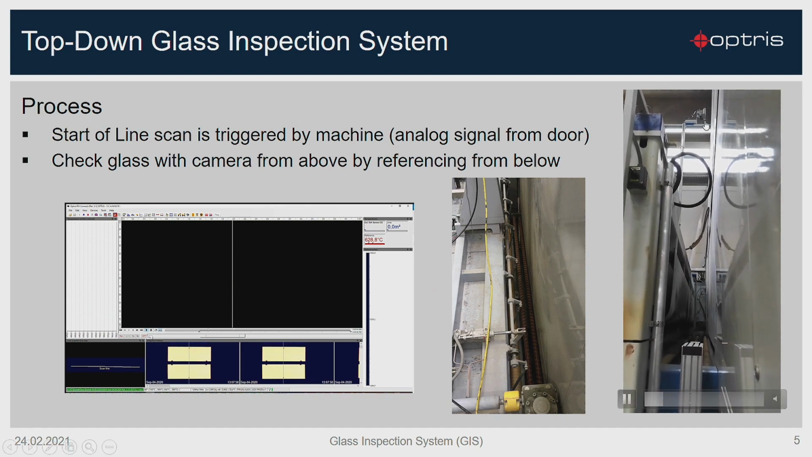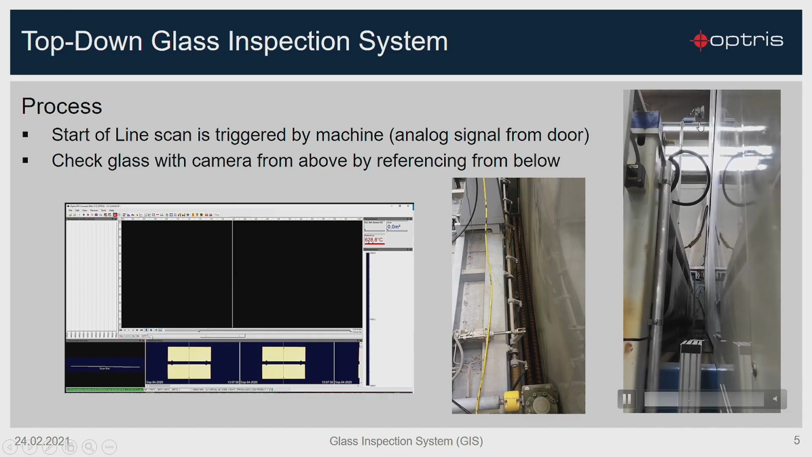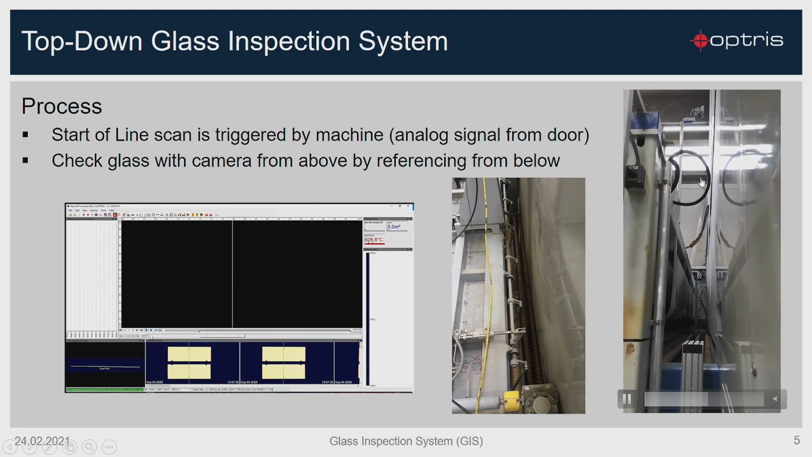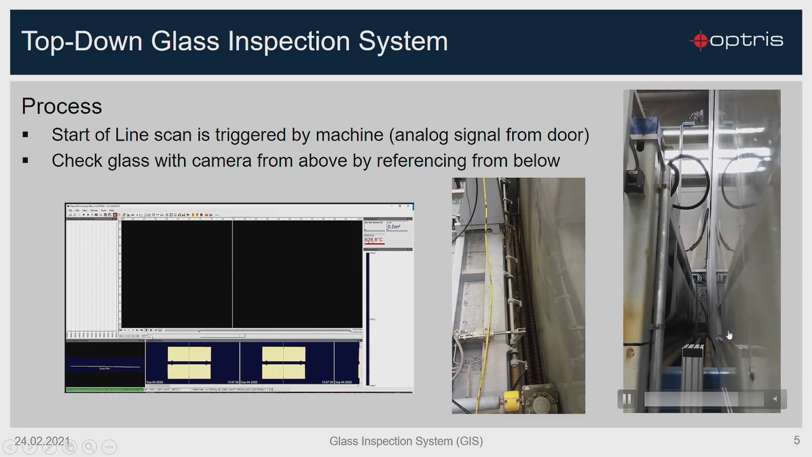Here you can see the installation of our camera on the right side of the image. You can see on the top the PI camera together with the shutter, and you can see here the small gap. We are looking into this gap on the glass sheets which are coming out of the oven, which is on the right side, and you can see the cooling section on the left side.